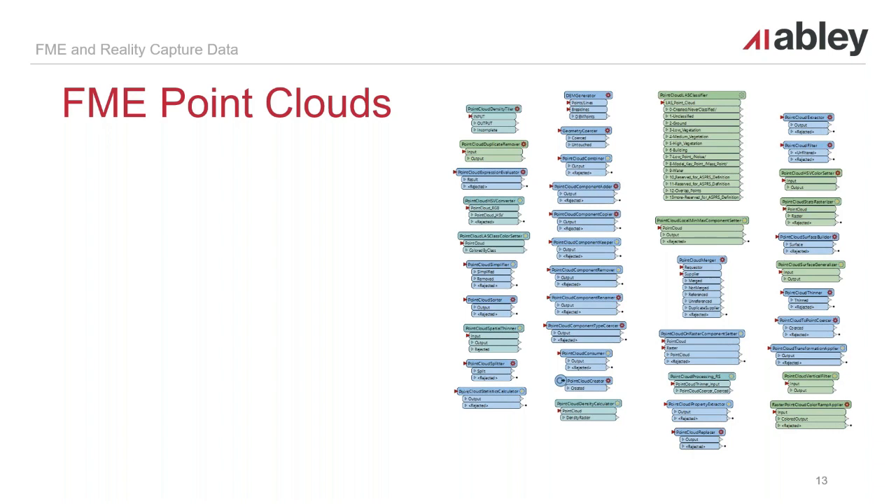So as the title of this presentation suggests, it's on reality capture data, and my foray, my foot in the door to reality capture, is in point clouds and LAS data. So what I thought I'd do is I went into FME and searched all the transformers for point cloud.